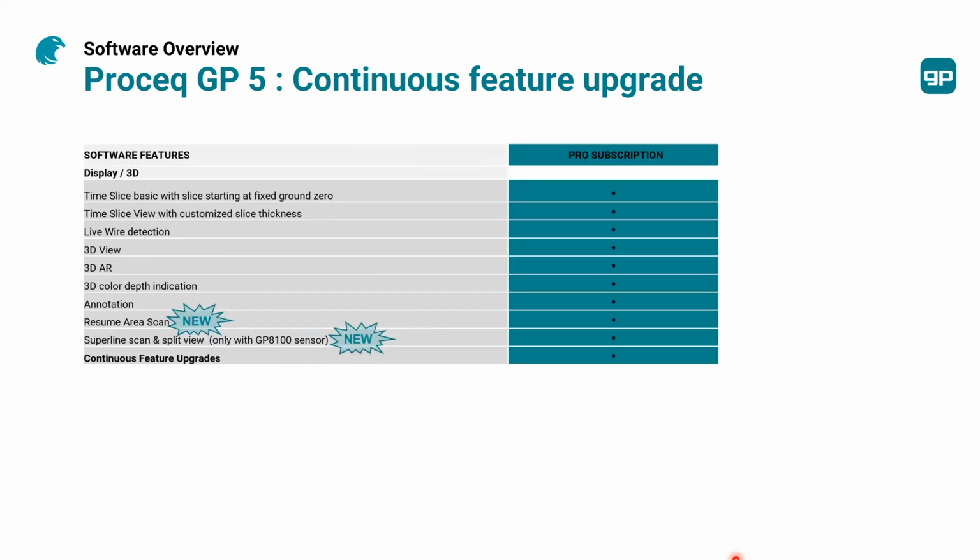And of course, the display here has really terrific features. As Michael mentioned, we have the sliders. You can travel across the thickness in what we call time slice view, and you can also have it on the super lens scan for the GP 8100 sensor. You have the live wire detection, good to detect the wires.